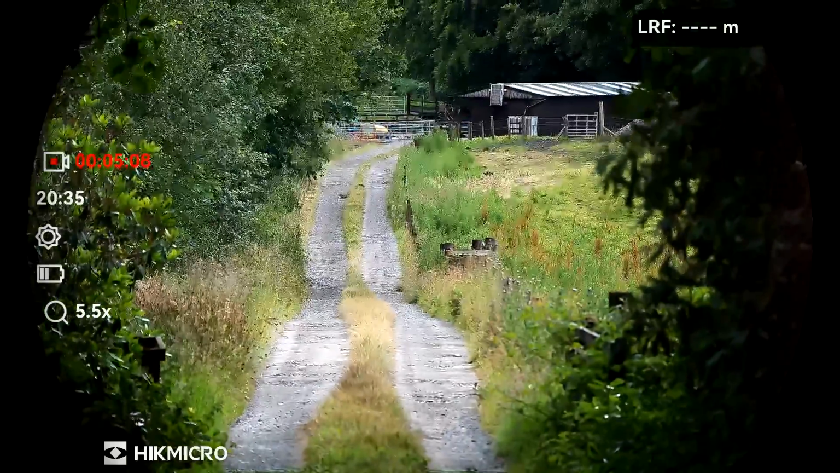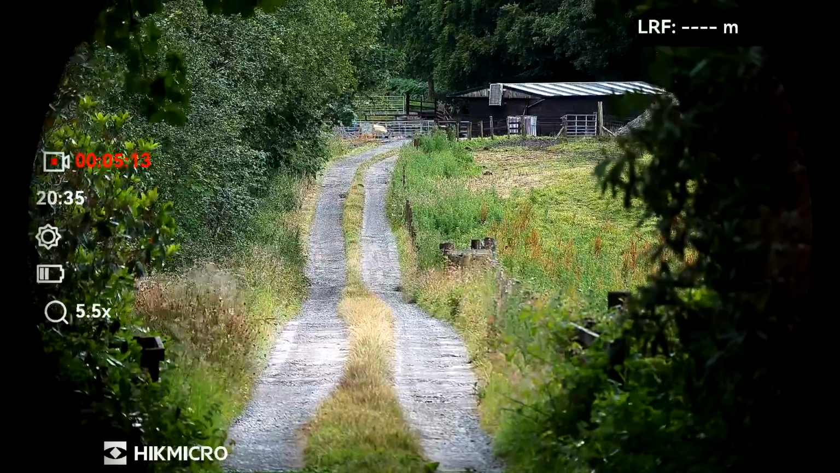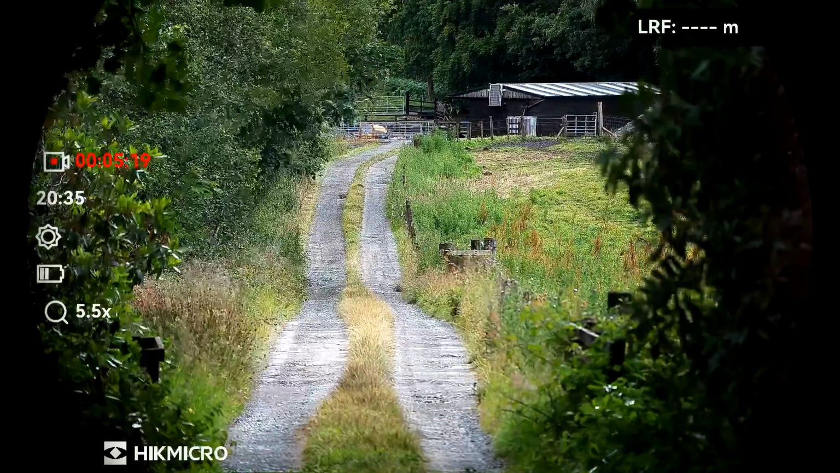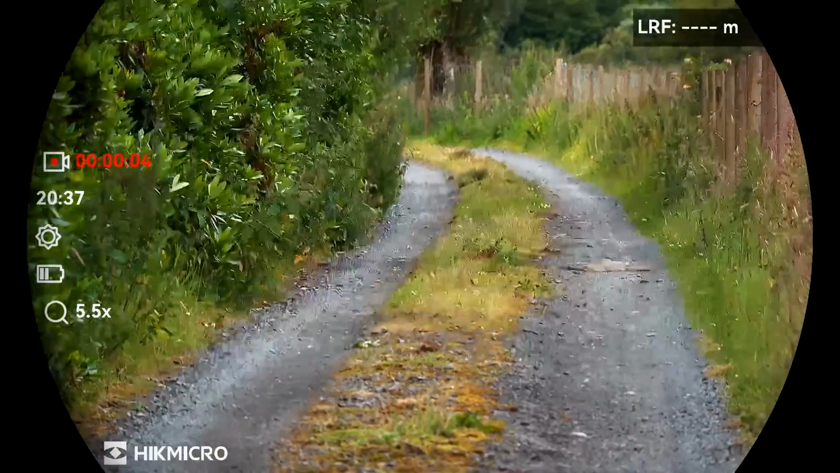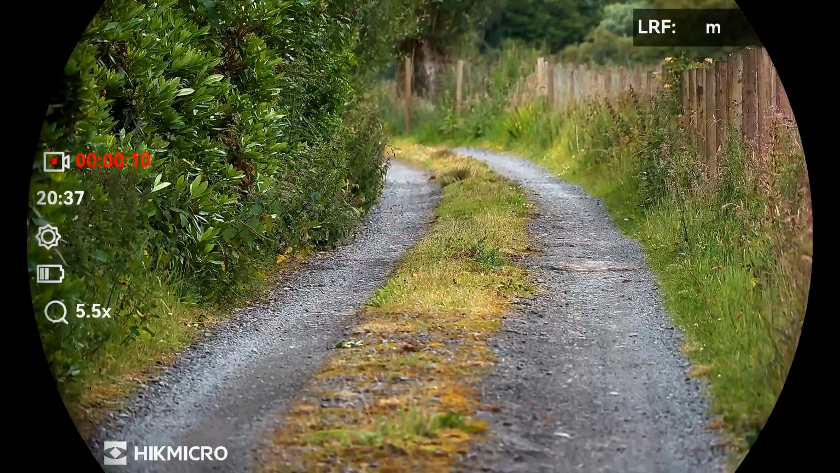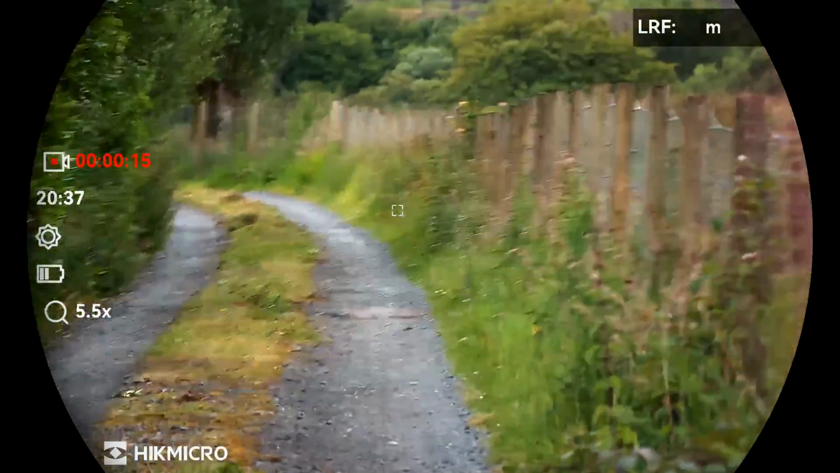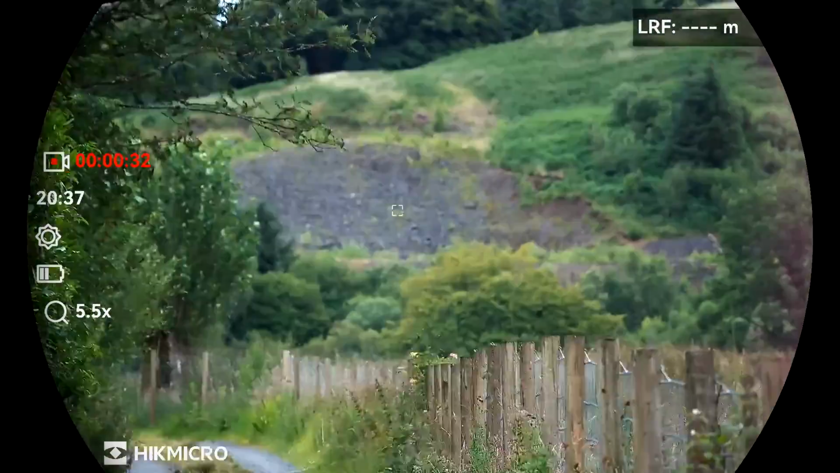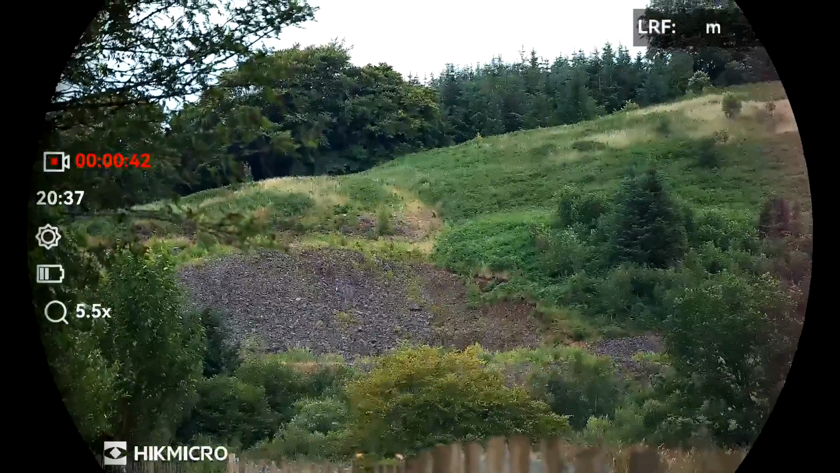Well, that's a great colour image, 220 metres to that rabbit. I'll have a look, stretch its legs a little bit further in a second. I'm going to point in the opposite direction and see if I can get a quarter of a mile, third of a mile. Now this is a little bit closer to home. This is 55, 60 meters. So I gave it a little bit of clockwise focus, and then we'll go to where that cutting is up there, a little bit more anti-clockwise. That cutting is perfectly in focus now. That's an awesome view.